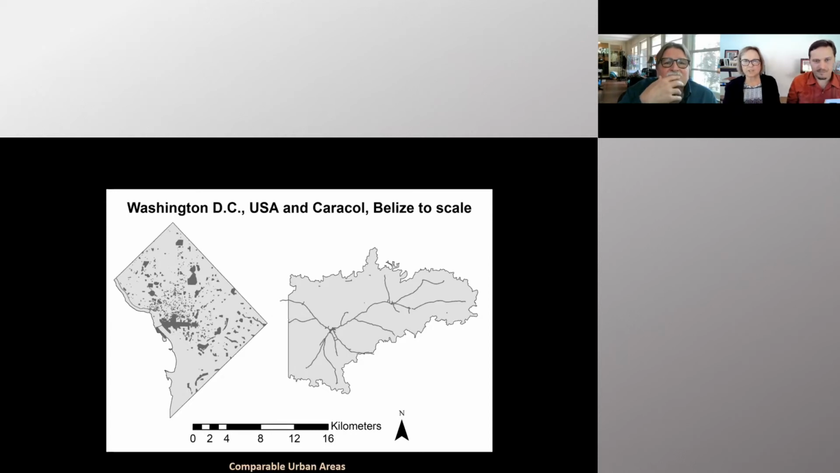When we show the images of Caracol, it sometimes seems a little bit abstract. It's useful to compare Caracol to some contemporary places that we might be aware of. So Caracol on the right, and on the left is Washington, D.C., the District of Columbia, at the same scale. And you can see that Caracol, the city, and the District of Columbia are actually about the same size. They are a little bit different, though, in terms of density, with DC being about 7 times as dense as Caracol.